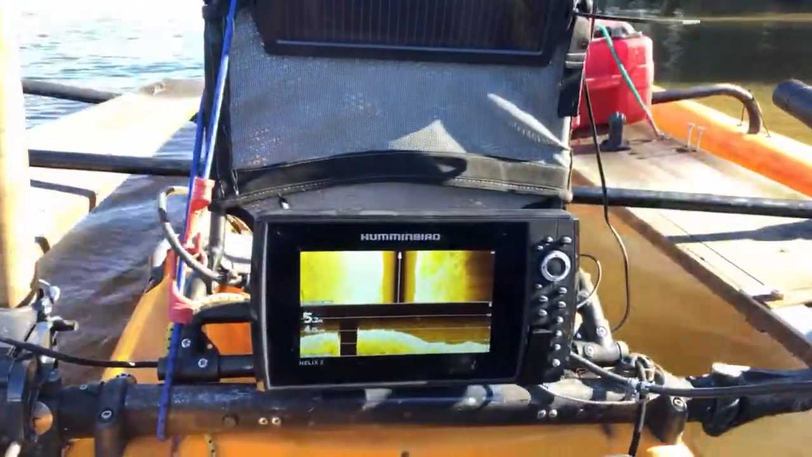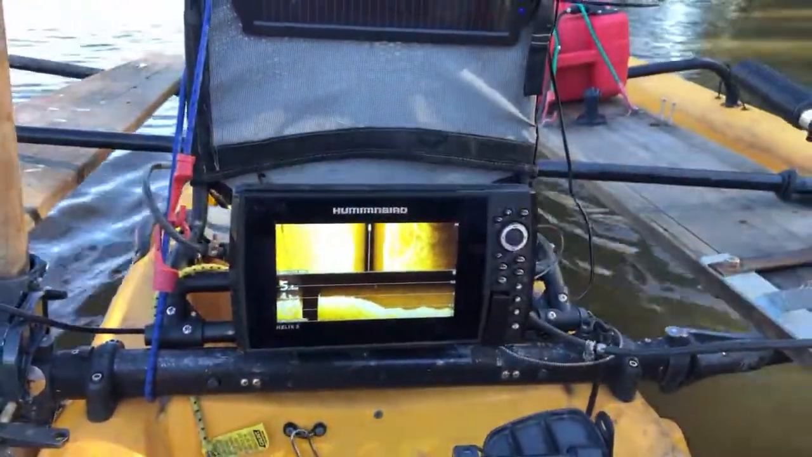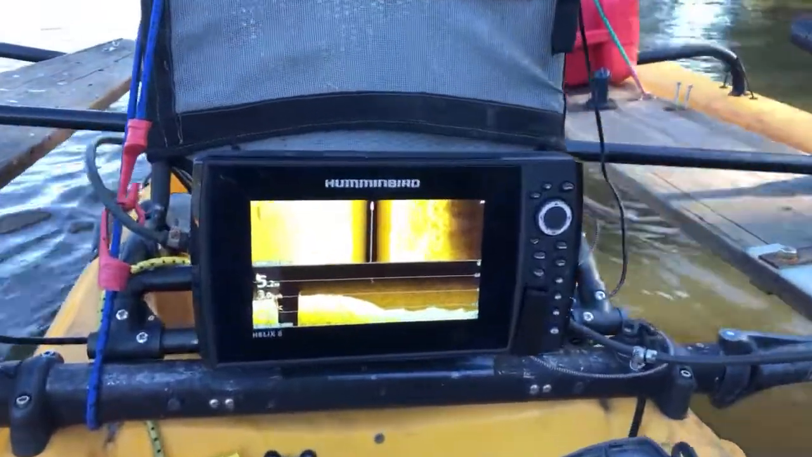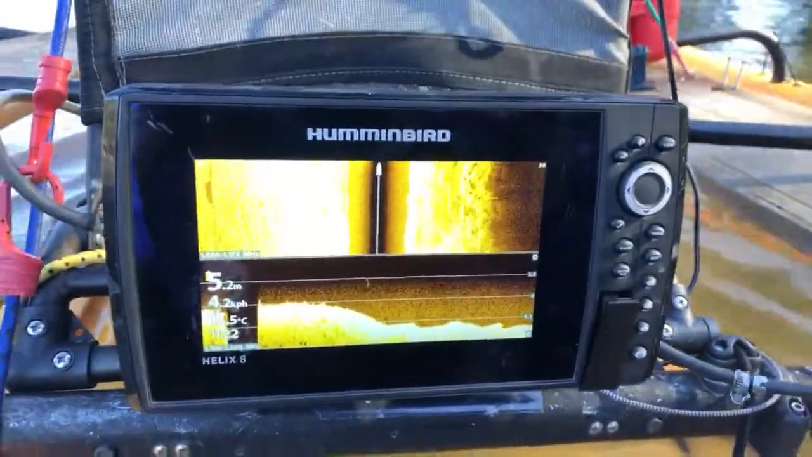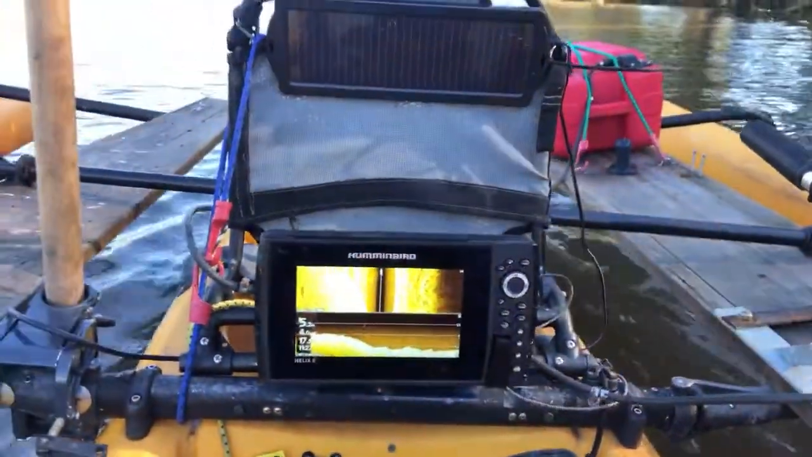So I'm doing about 4 kilometers per hour at the moment. We're at 5.3 deep. Water temperature 17.5. I don't know what the outside temperature is.